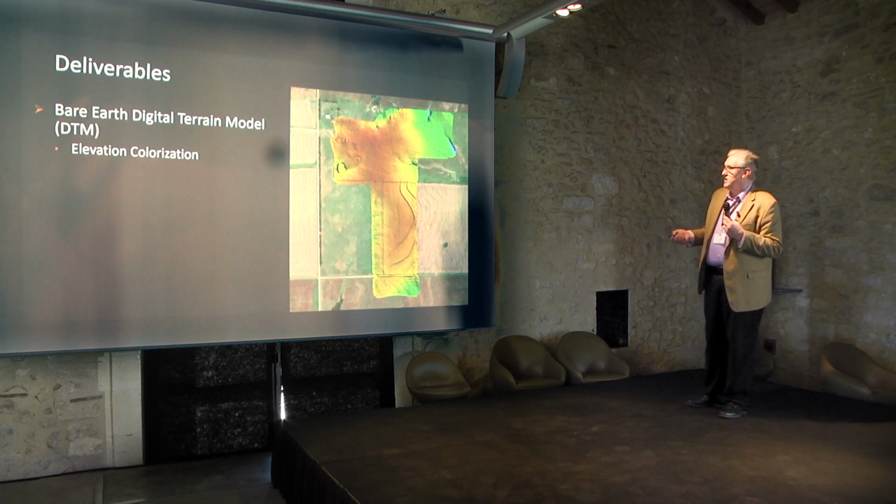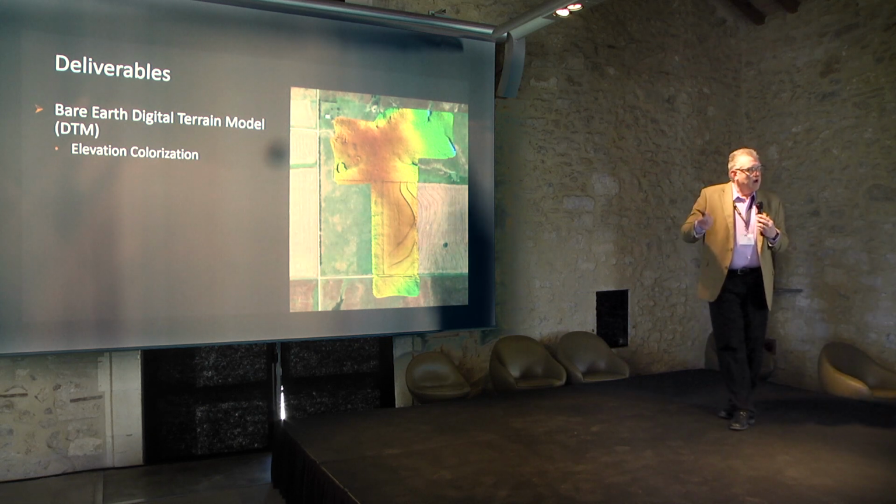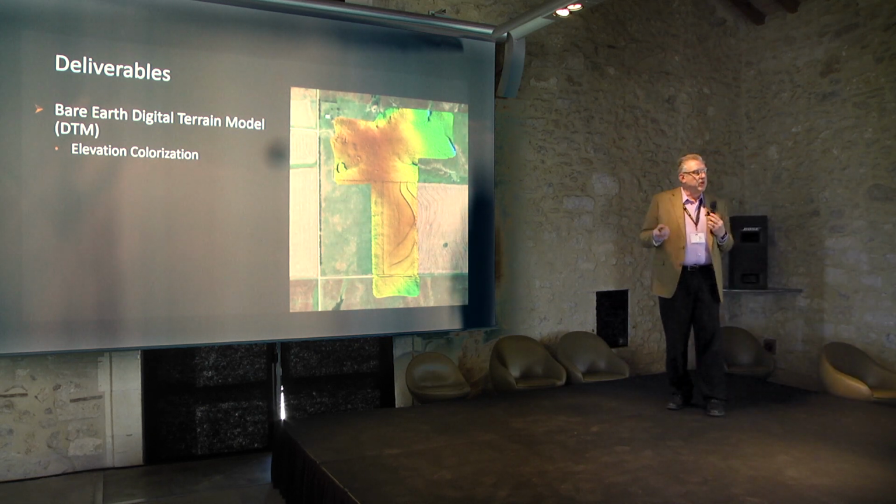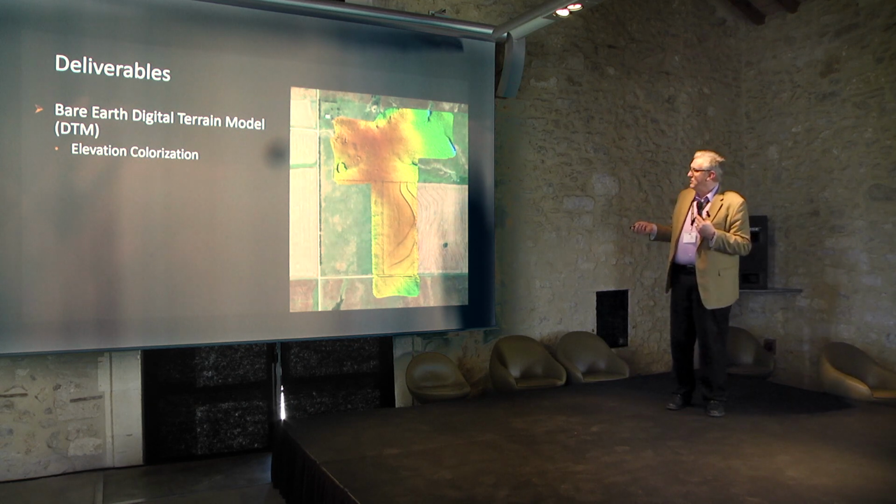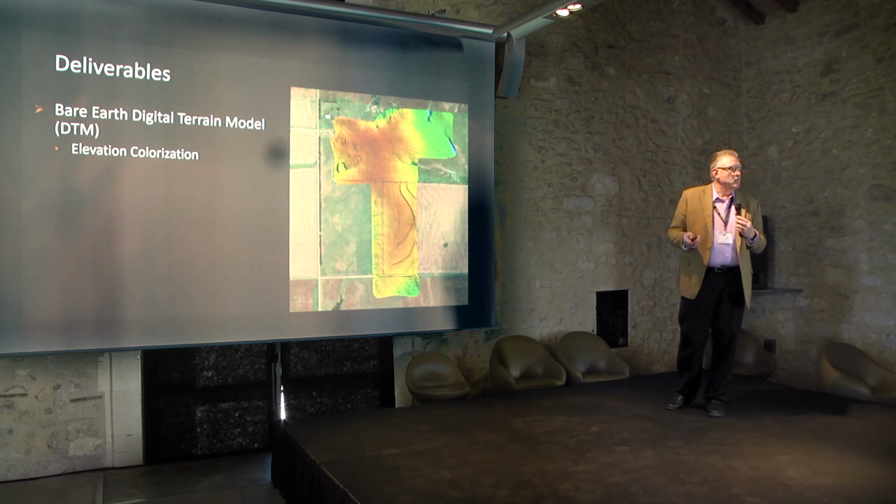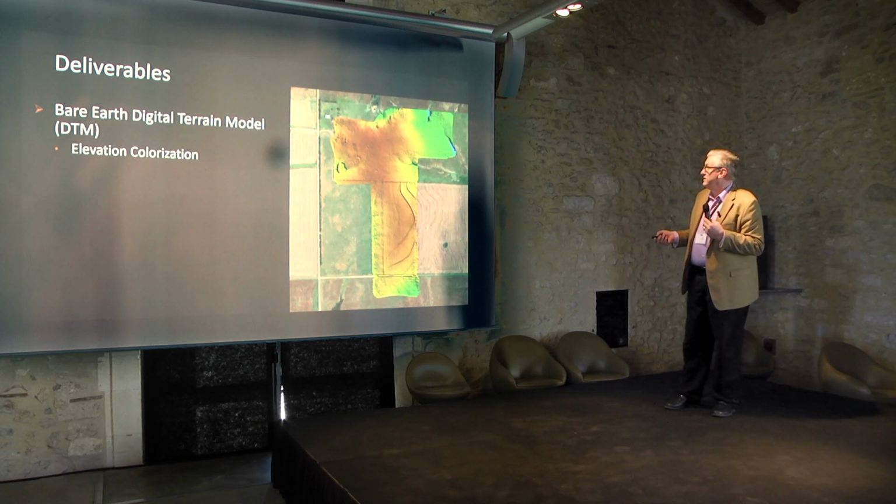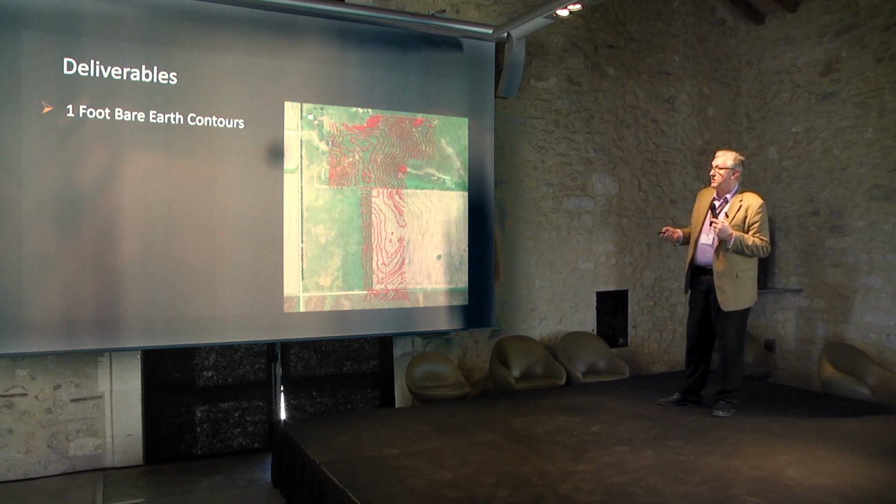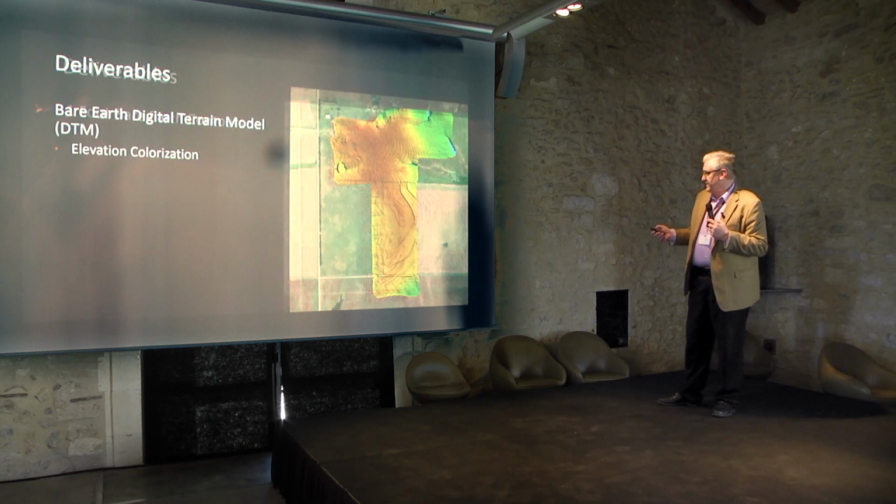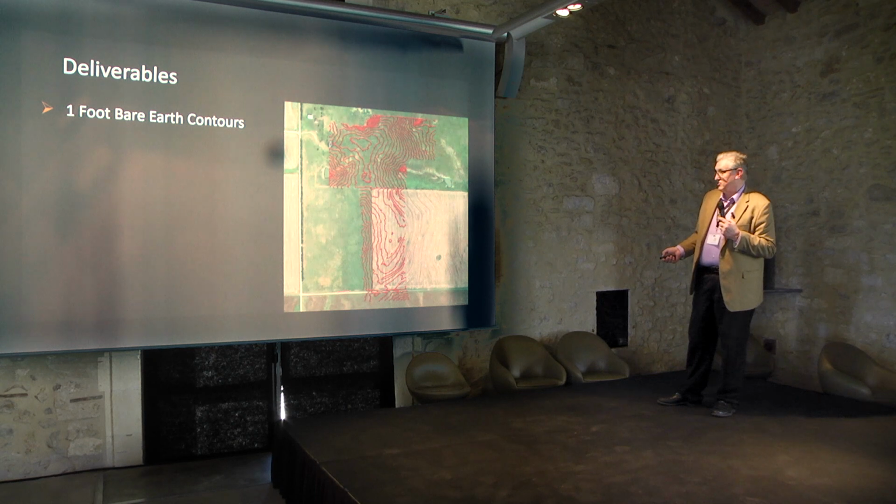And here's the bare earth DEM. So again, they're saying if they went out with a traditional surveyor, they'd probably get a point every 50 feet, right? And what we were able to do was deliver between 40 to 45 points per square meter. Okay, so incredibly accurate data for them. Also, bare earth contours. Again, the same area providing that, and you can see here's the access road, right? And then this is the road leading to it.